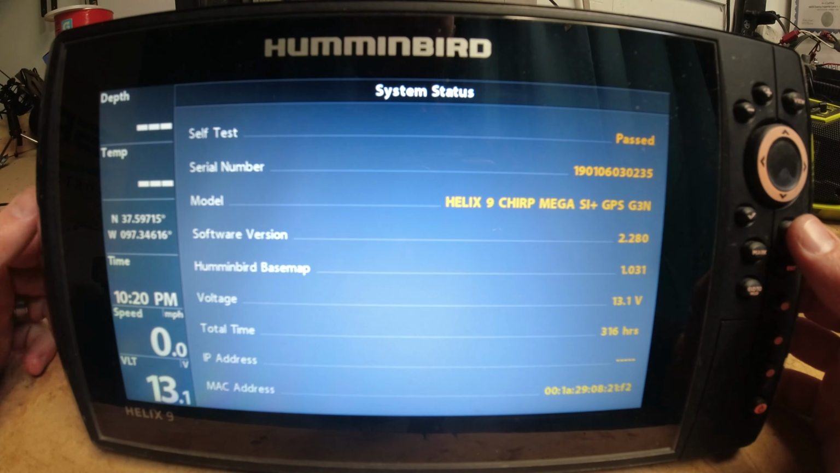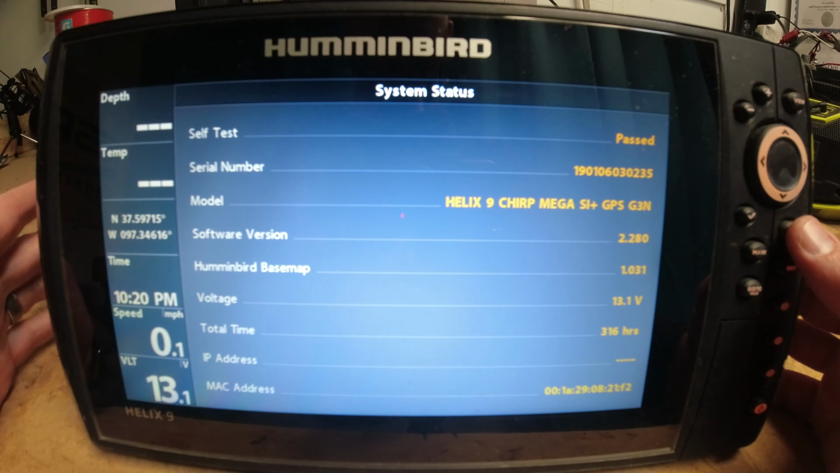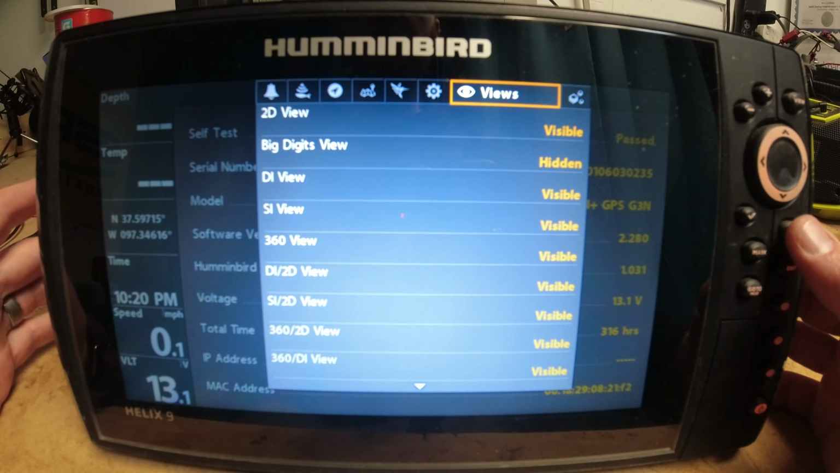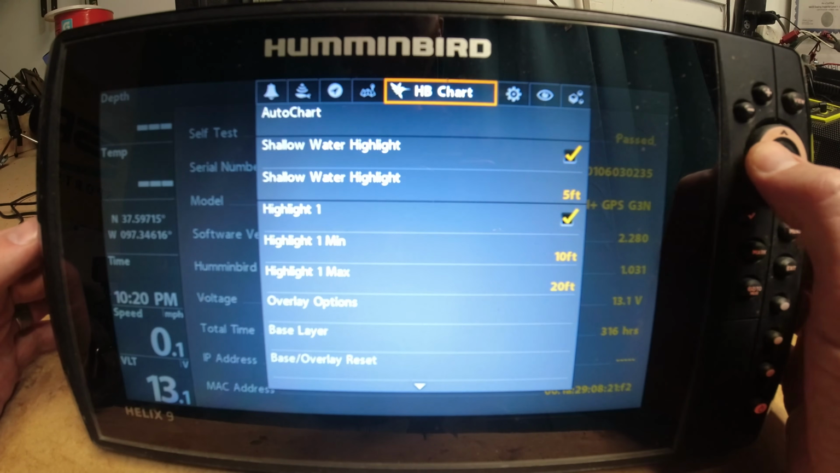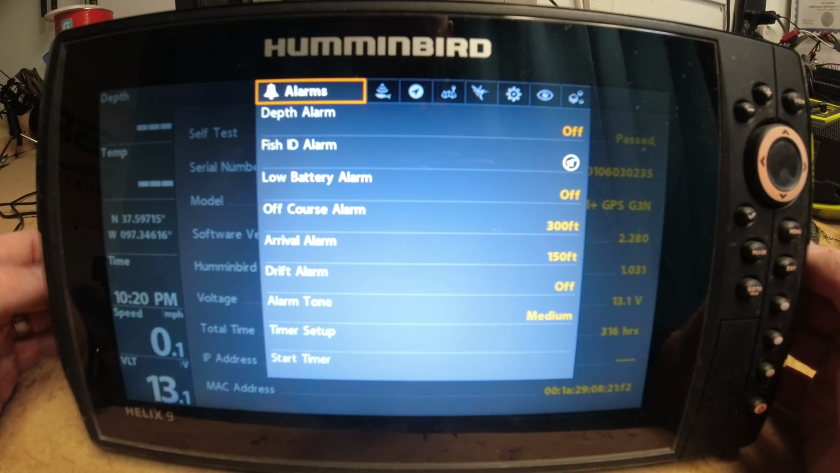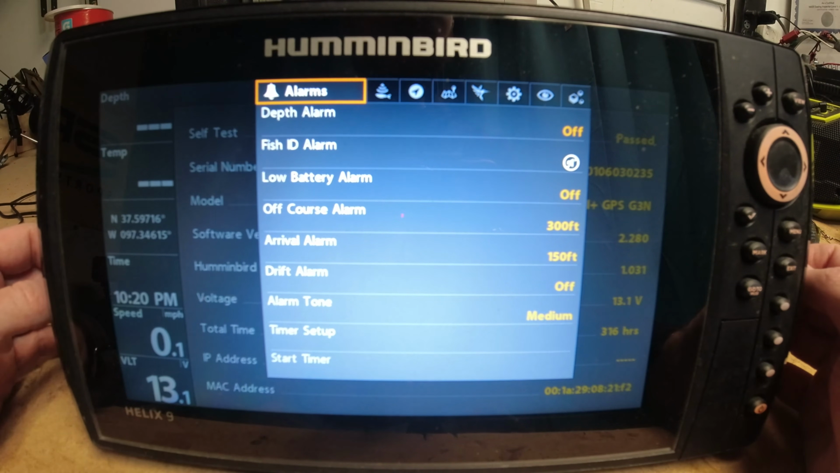Alright, so the next thing that we're going to go through is the main menu, and I'll show you guys the options that I use most frequently, or maybe some common troubleshooting steps that you might take if you find yourself in a situation where something's not working right. I'll show you a couple things that have helped get me through some issues out on the water.